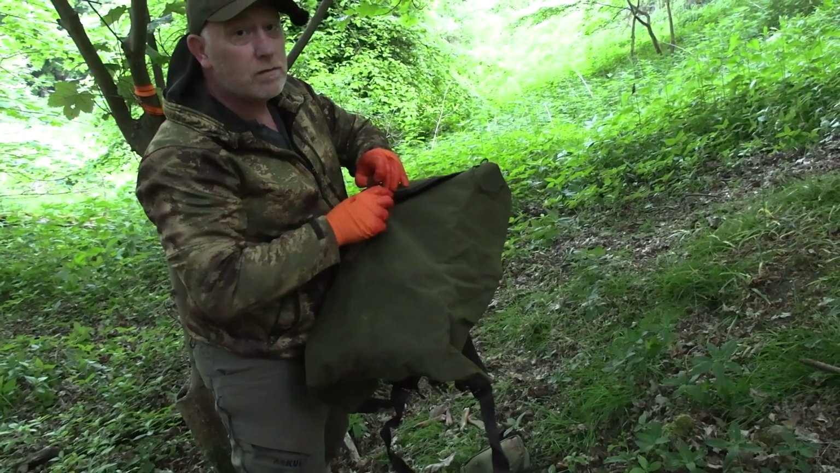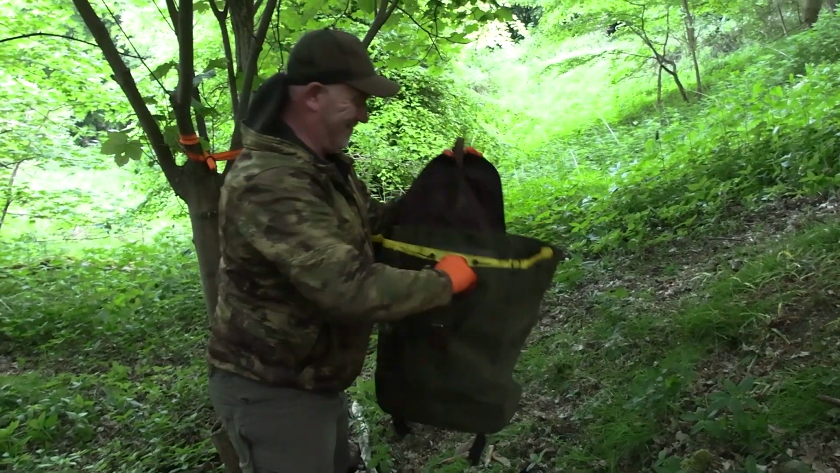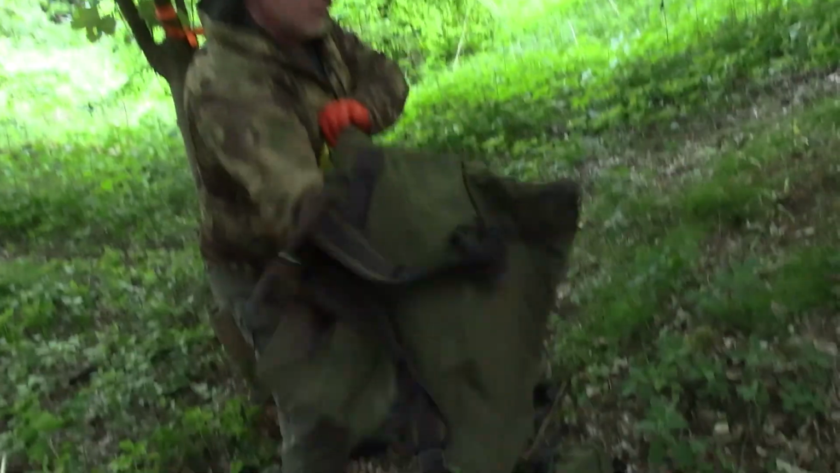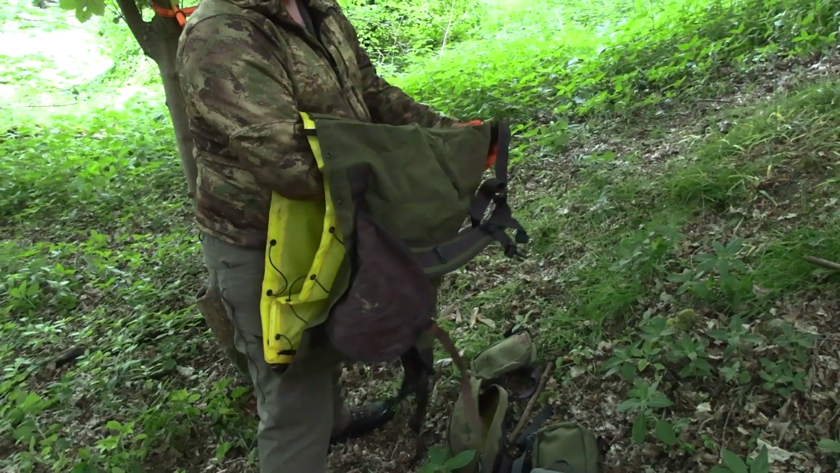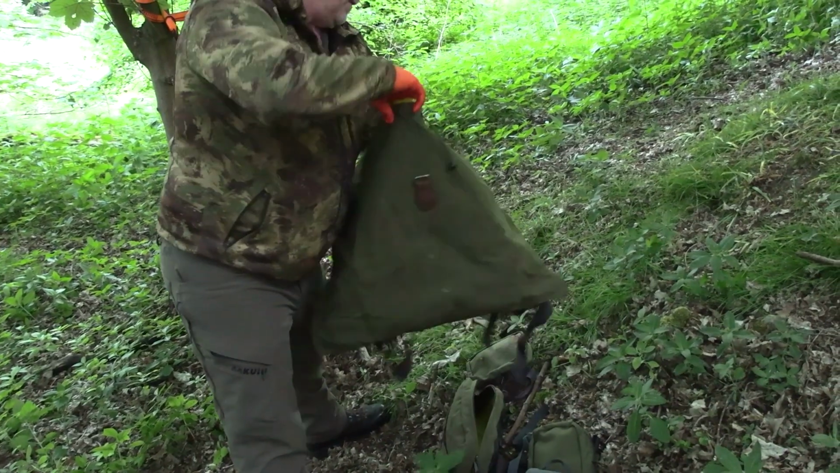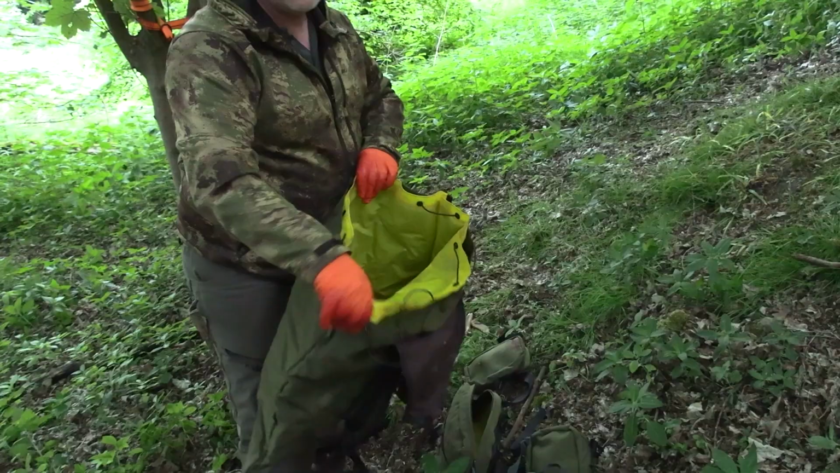I don't get given this stuff, just so you know. But yeah, I've got the Ogden Seeker sack as well, which is really good for sort of up to sort of fallow size deer. If you're carrying out, especially if you're up in clear fell stuff, it's always easier to carry out than drag.